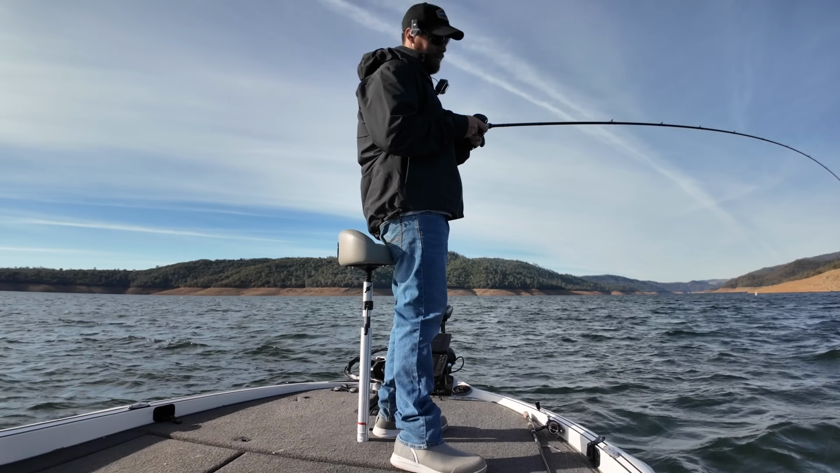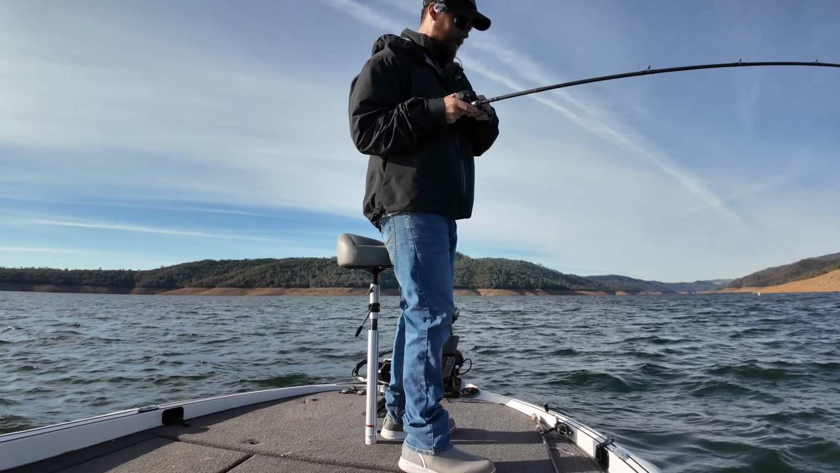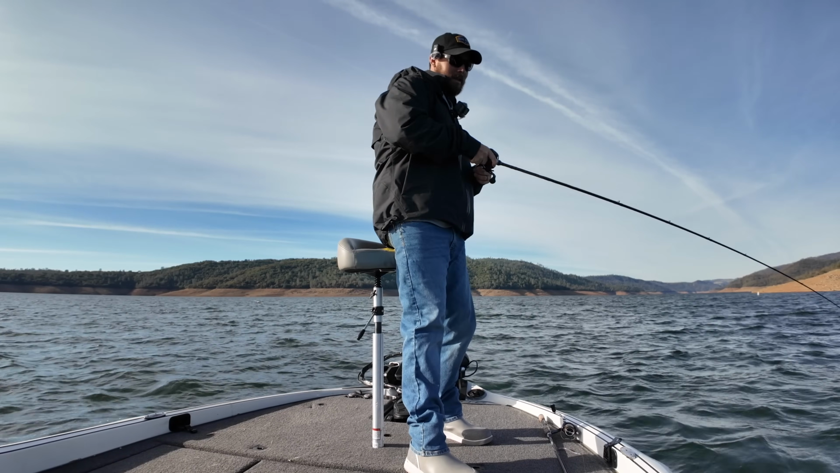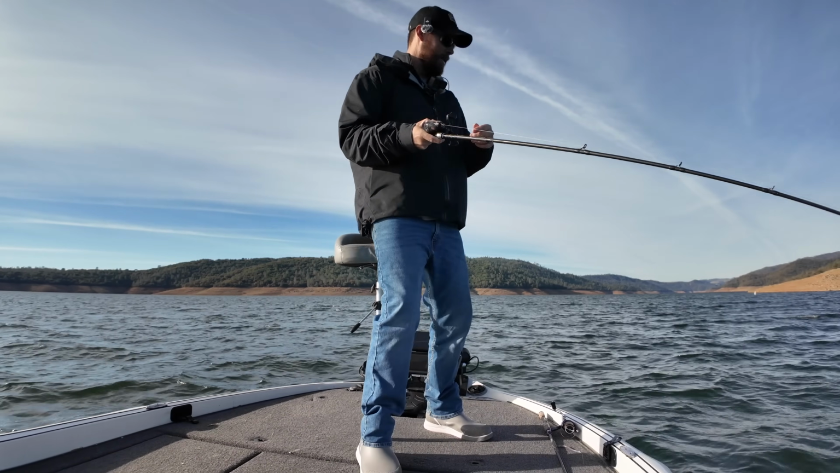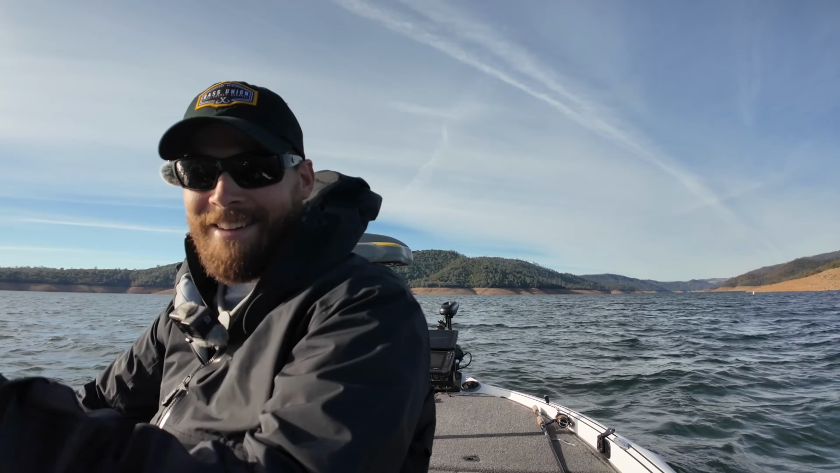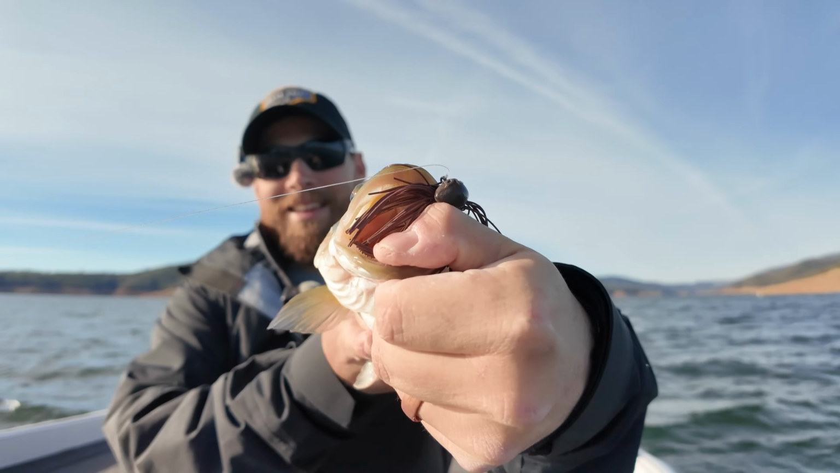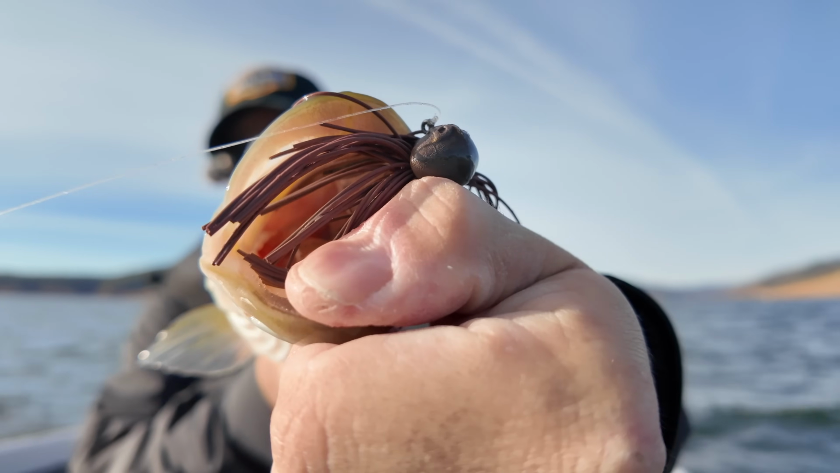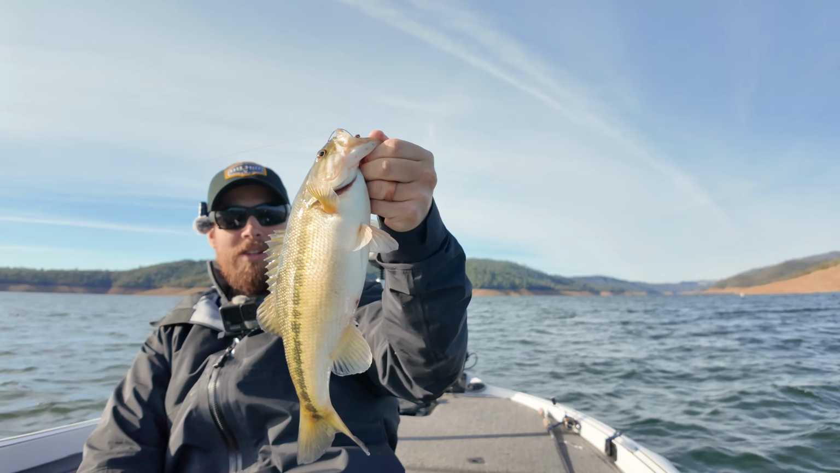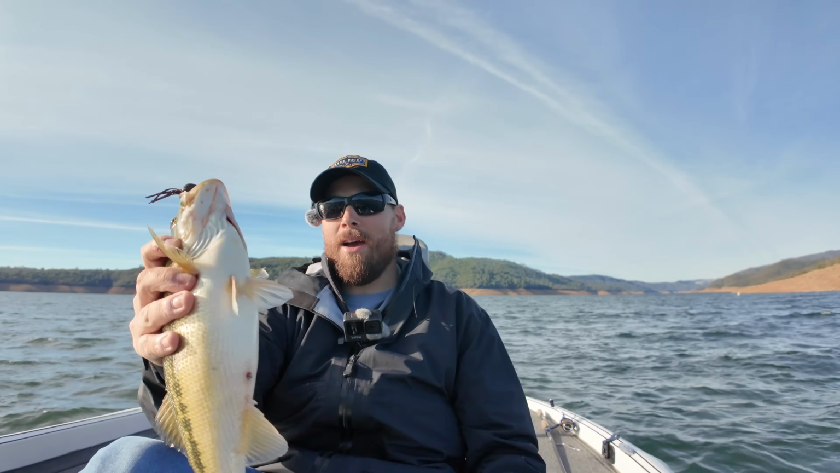Let's see. This feels better than that drop shot fish. Here we go. Finally. Can we get him in the boat? Ooh, decent one. Decent one. Little pig. Pigs get the jigs. Or jigs get the pigs. Pigs get the jigs. Jigs get the pigs. Jeez, look at that. Now we're talking, baby. That's a solid fish. That thing's got to be pushing 2 pounds.